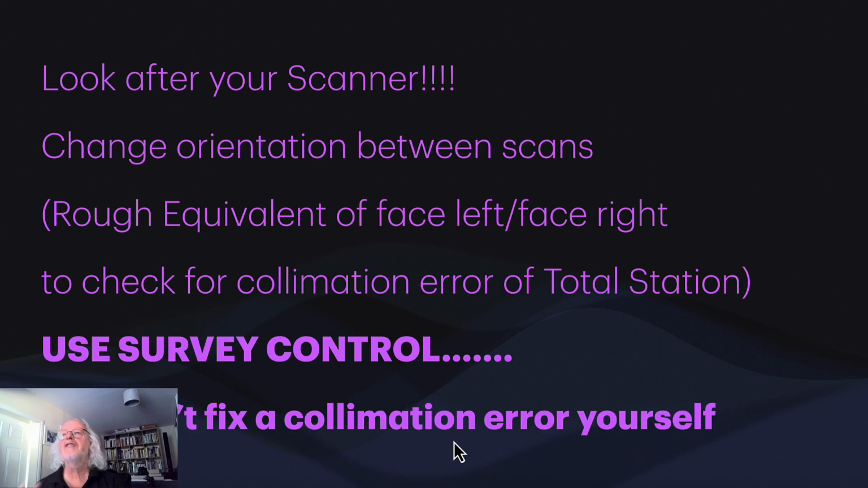Okay, so there's a few things you should be doing to check if you've got this. First off, look after your scanner. Some of them are more susceptible to bumps than others. Hand hold it, hand carry it, try and keep it as carry-on baggage if you can. Keep an eye on it. Also, as good practice, change the orientation of your scanner between scans, which is the rough equivalent of face left and face right that you would do if you were using a total station, if you want to check for any collimation error.